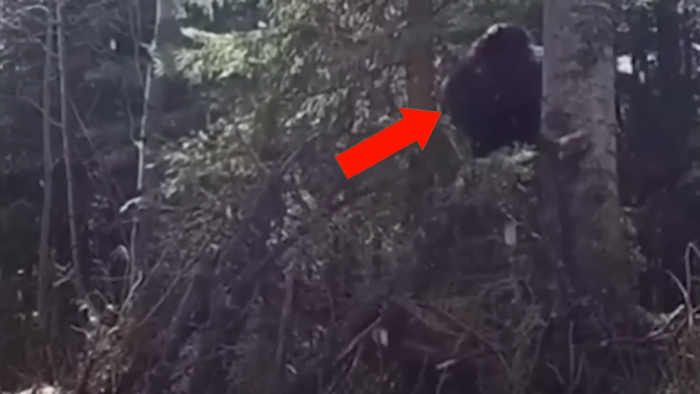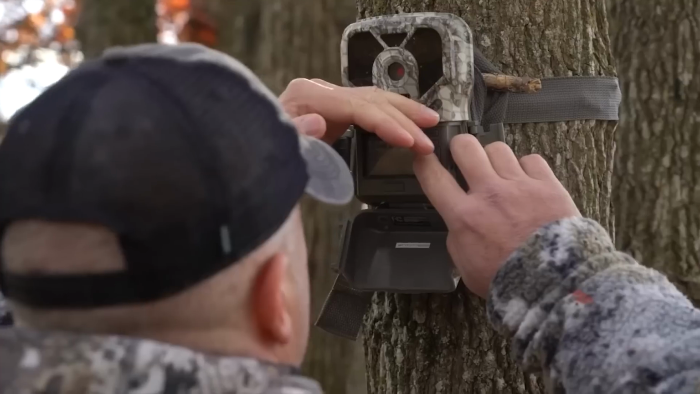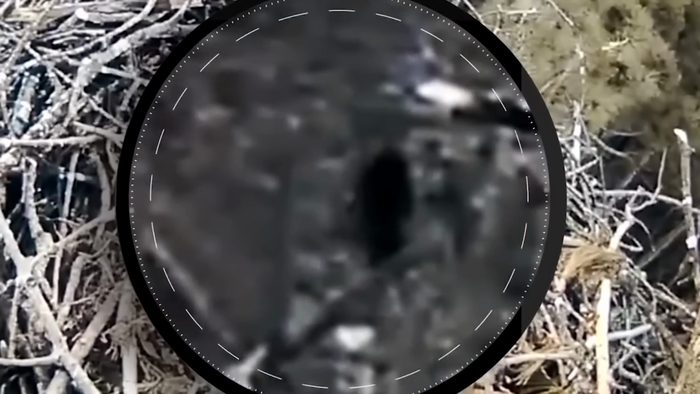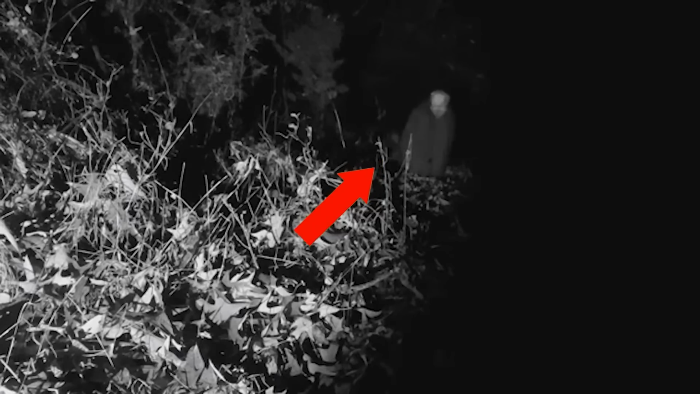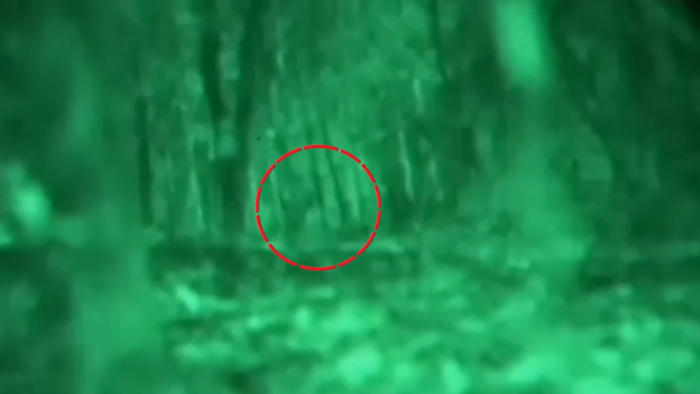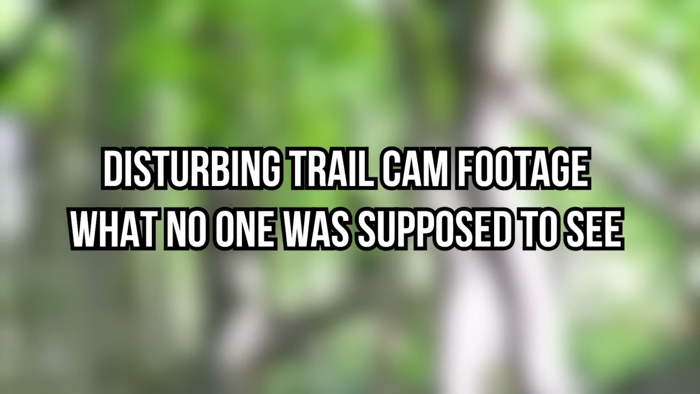See him above there, by the trees. With the proliferation of cameras just about everywhere, more and more weird stuff is captured by the cameras' all-seeing lens. From freaky, wild creatures of dark nights to the oddly mythical figures of the woods, while others are totally unbelievable. Here's the most disturbing trail cam footage that no one was supposed to see.